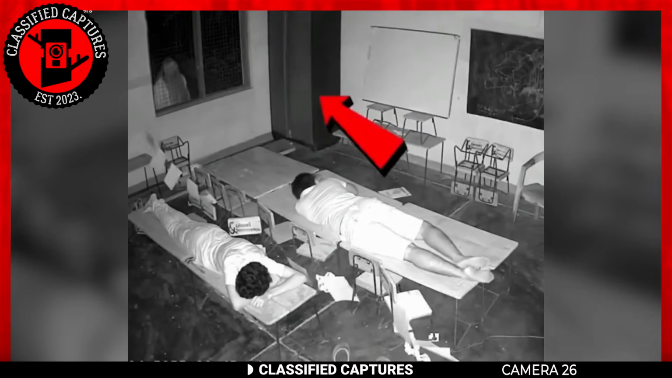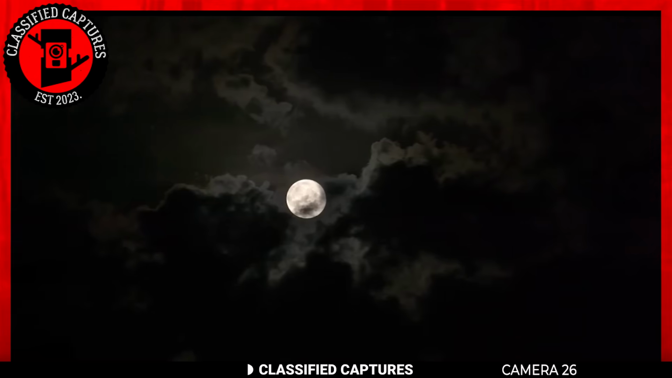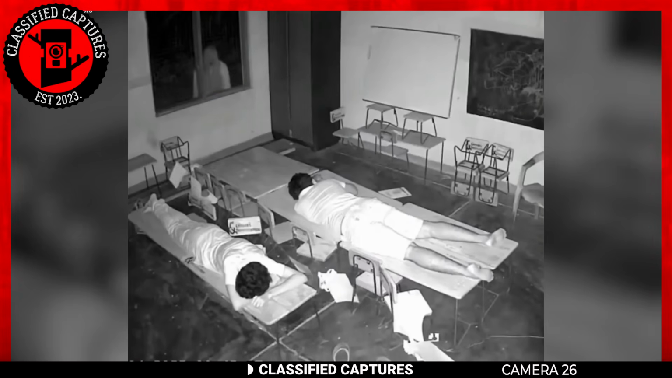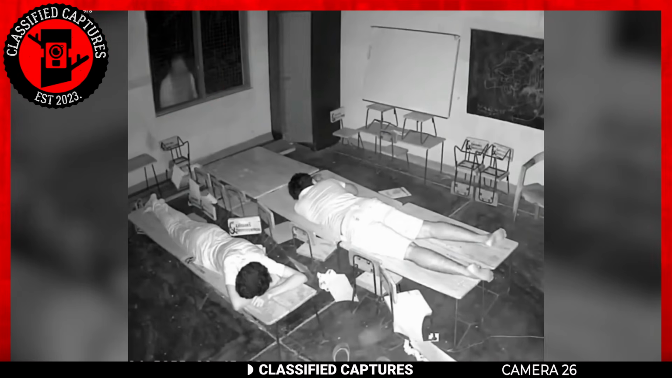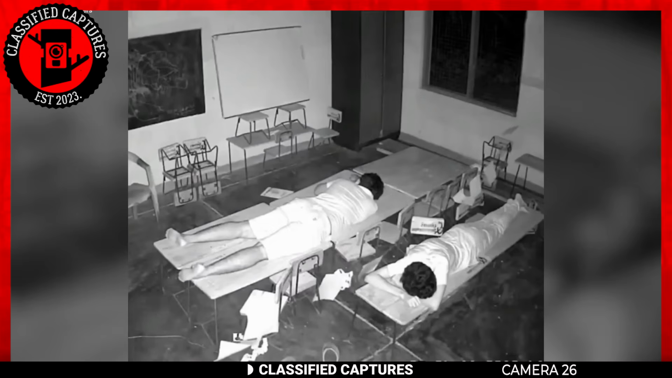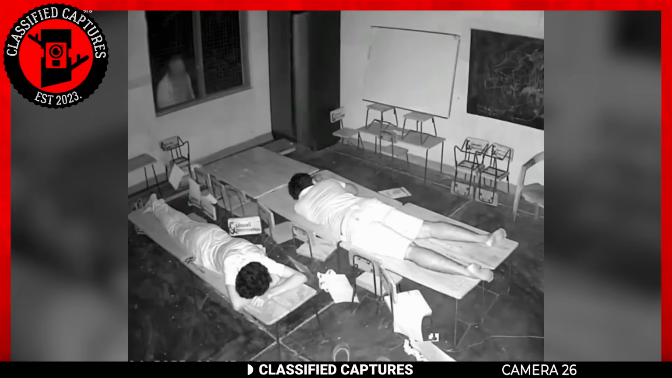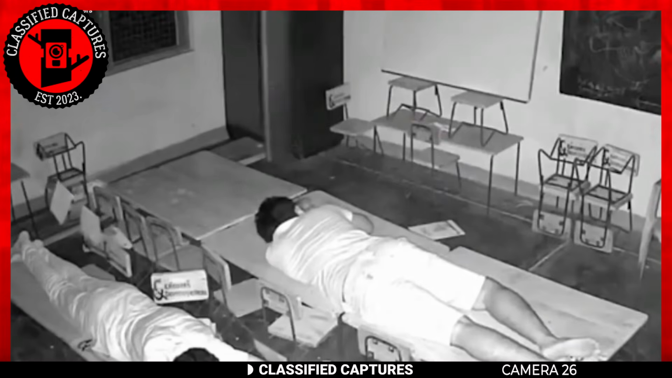Yet, the most hair-raising part of the video occurs by the window. Here, a strange and chilling figure materializes, its gaze fixed intently on the unsuspecting sleeping students. This spectral entity features a pale, indistinct head and is draped in a ghostly white robe. If this doesn't give you the creeps, I don't know what will.